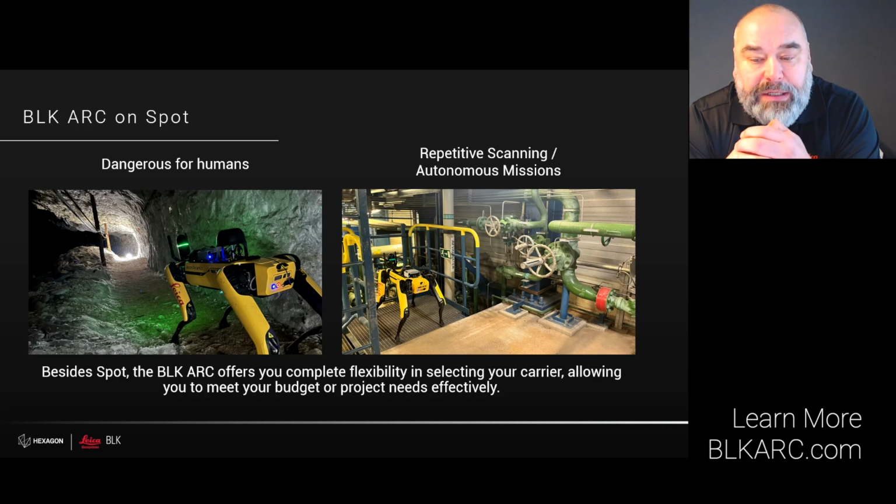Typical example is the contaminated areas in a nuclear power plant or down in a mine where potential rockfalls are dangerous for humans. A human life counts much more than a broken robot. We have already a very large user base for these type of locations.